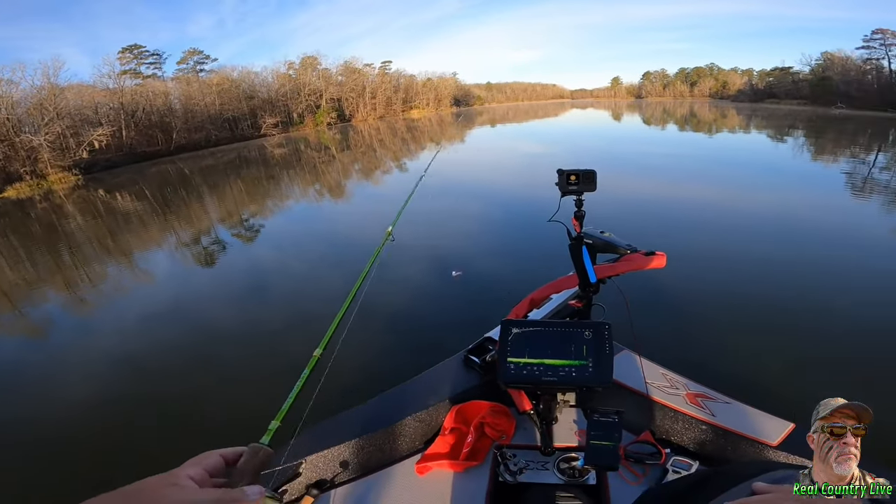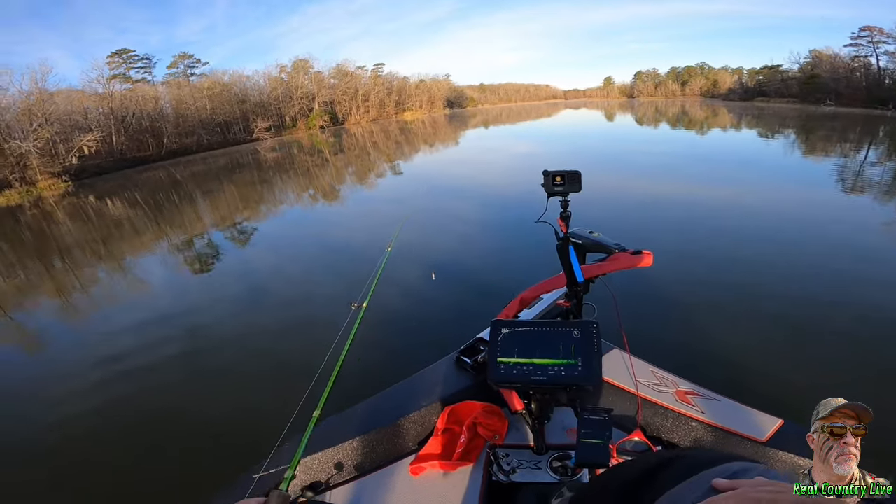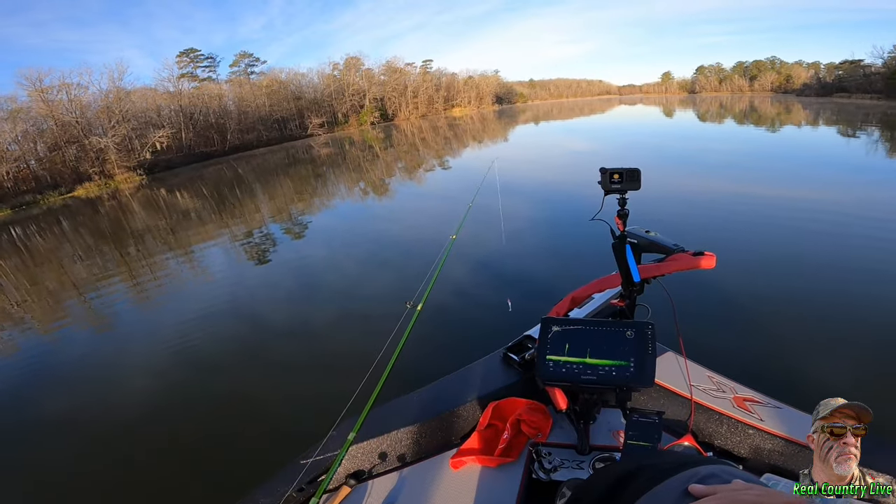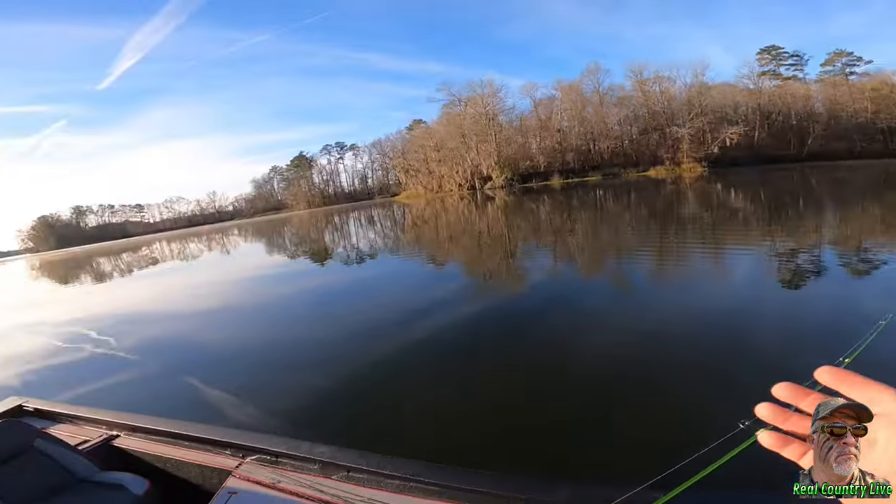Repairing that file. Got to repair file. These old dead cameras. But what I do is I go in here and I'm just going to the bird dog and these crappie. And there's nobody down here with me. Nobody's fishing the way I'm fishing.